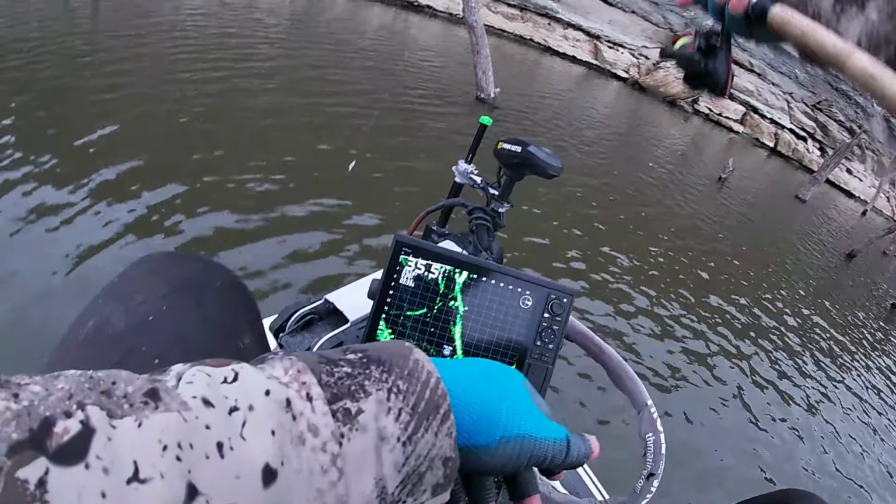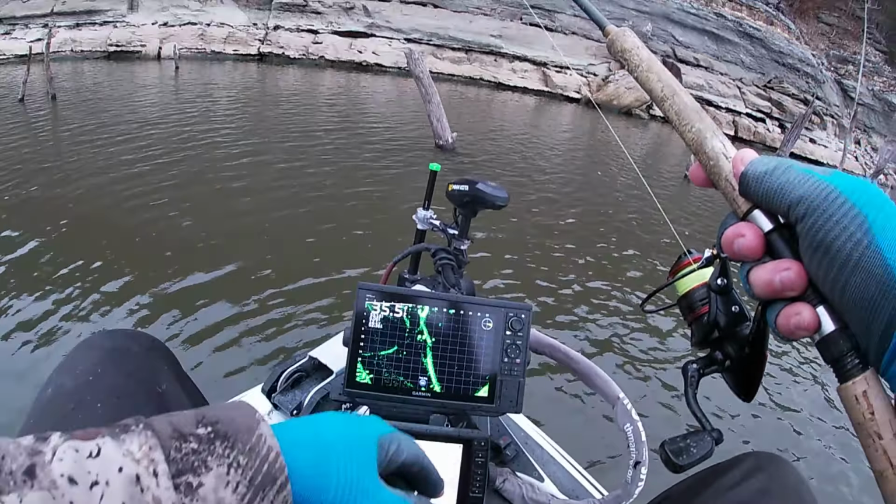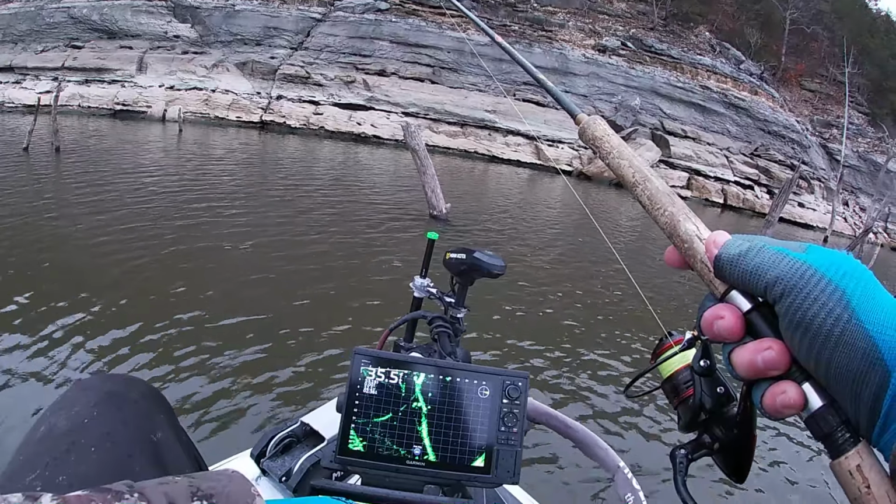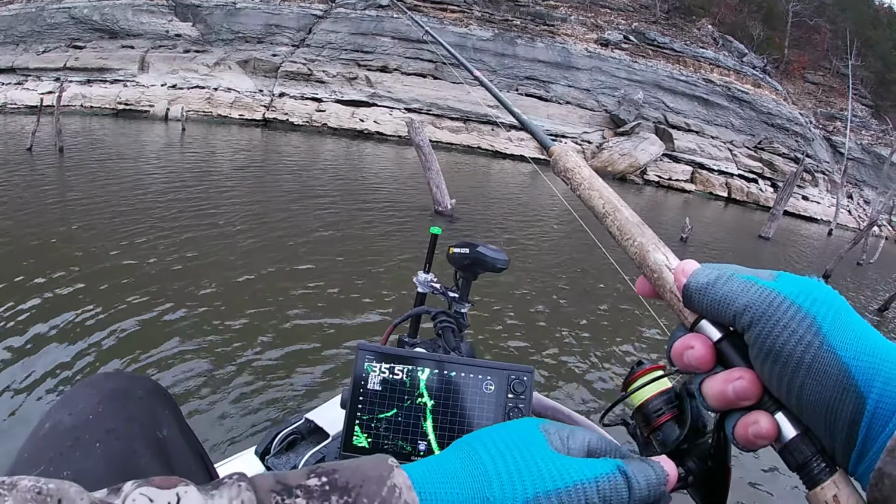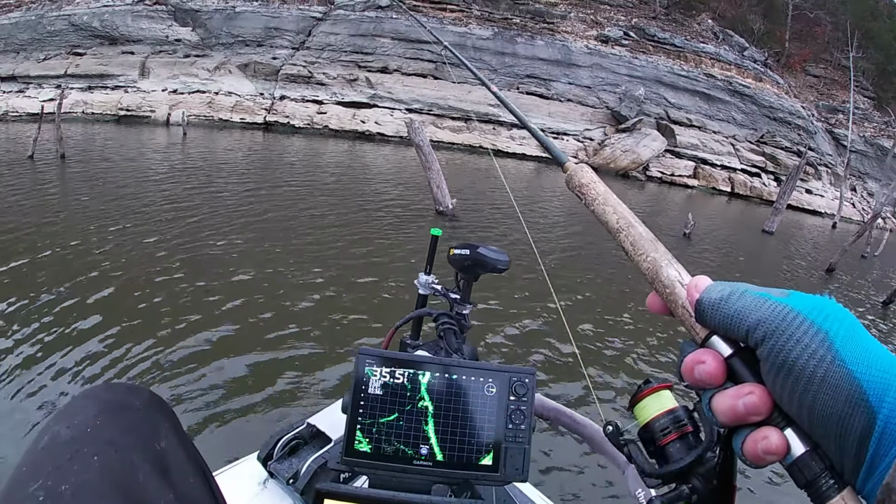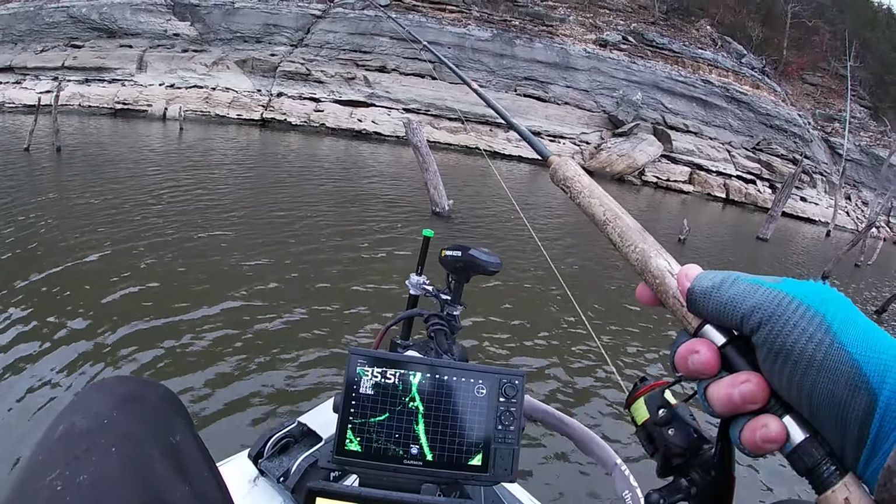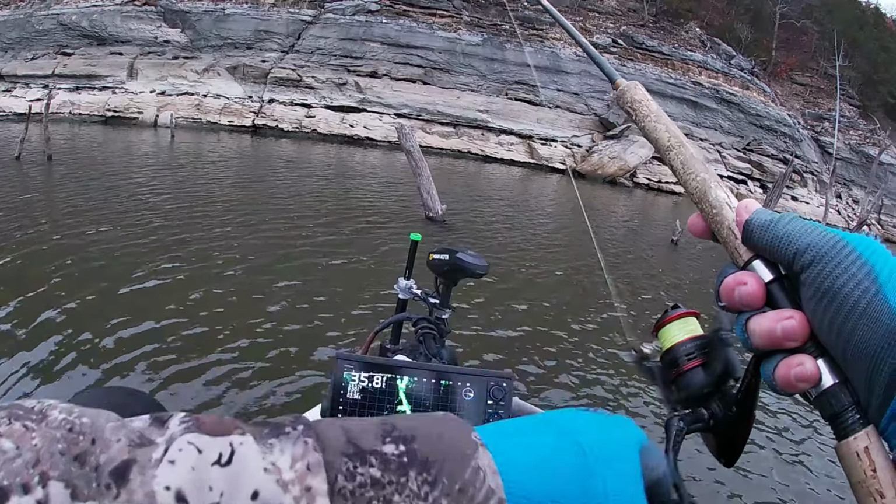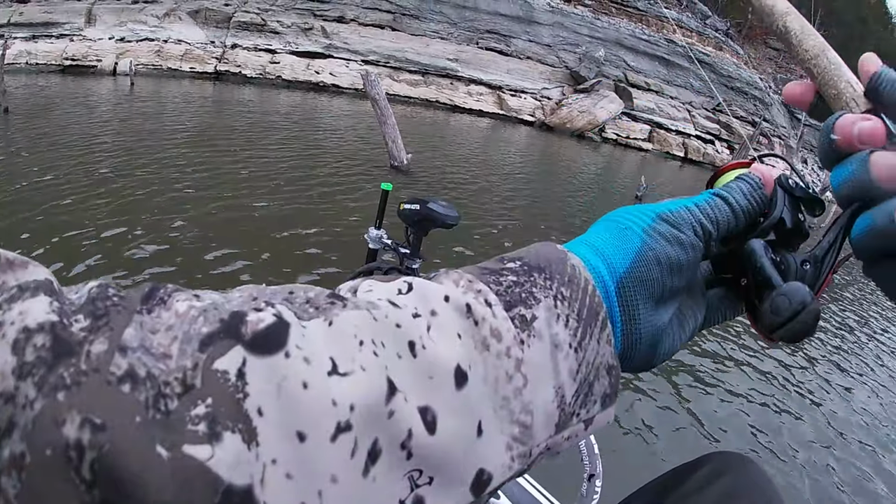Might have to take 2 or 3 drops to get them. There we go. Coming in behind him, I'm going to kind of ease it in there real slow. He should move on this one. Here comes one. Nope. Getting a little finicky, were they?